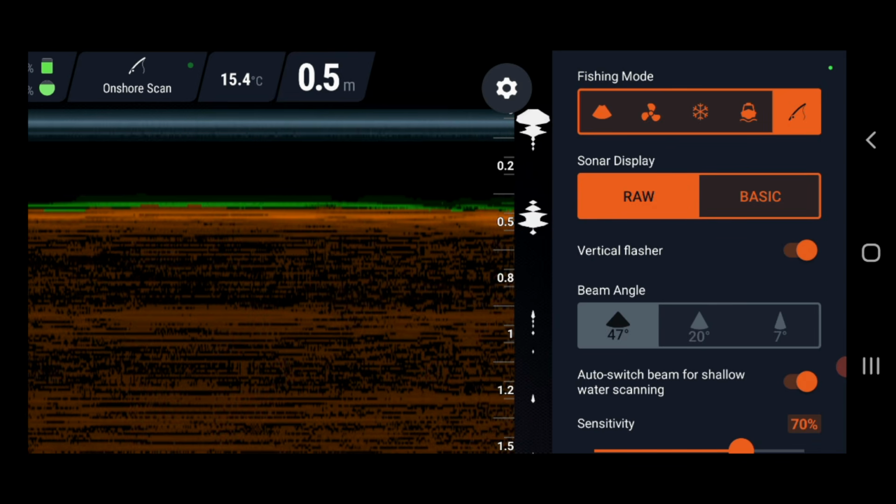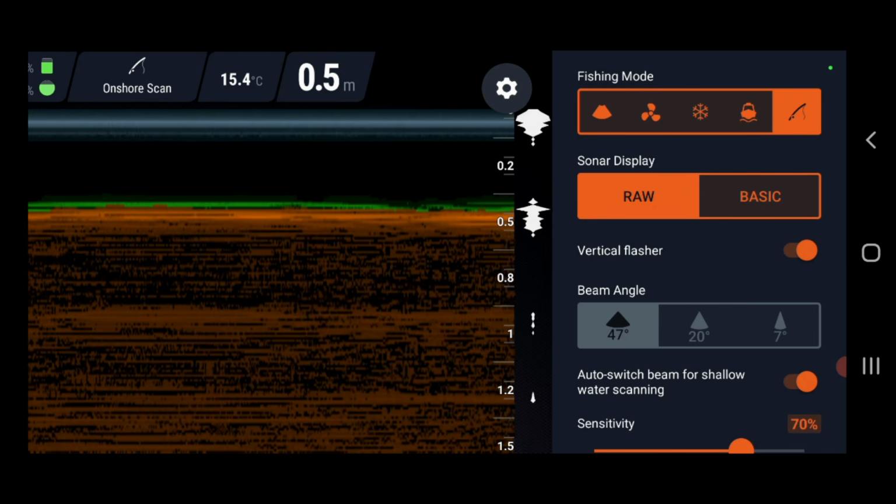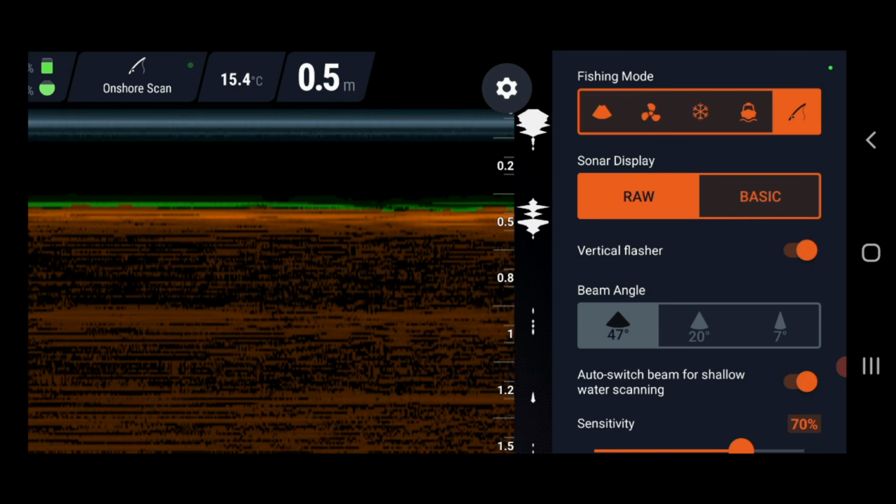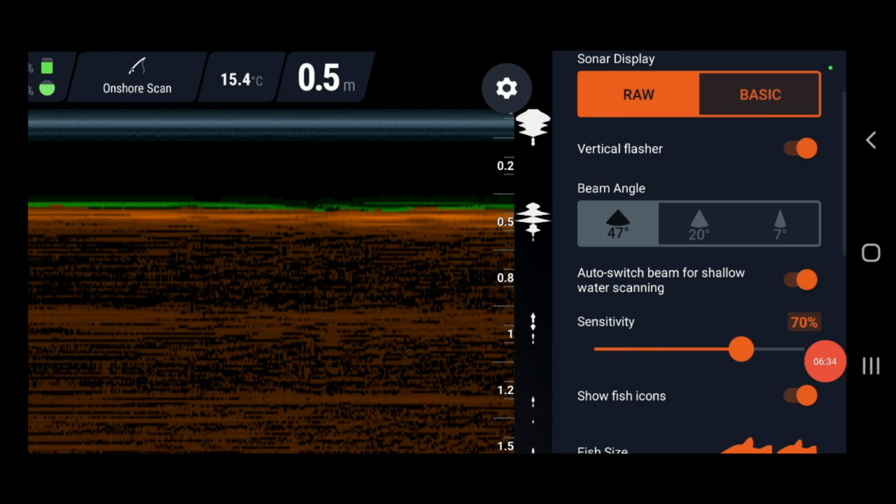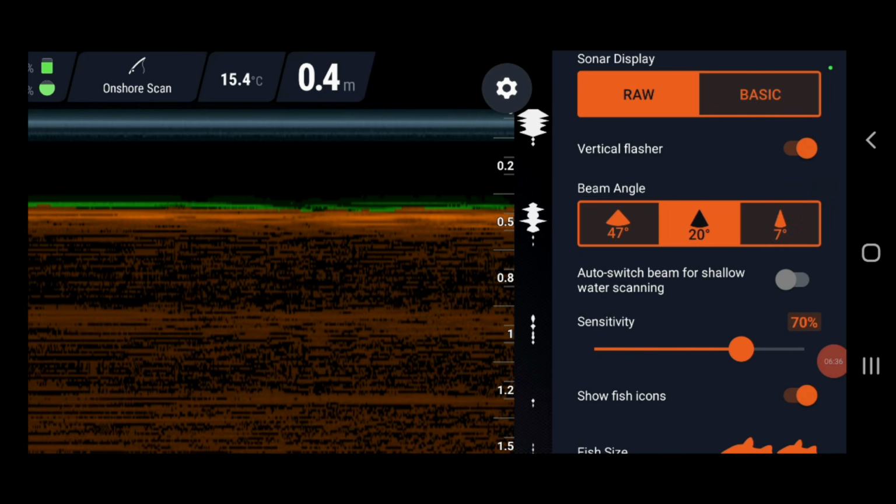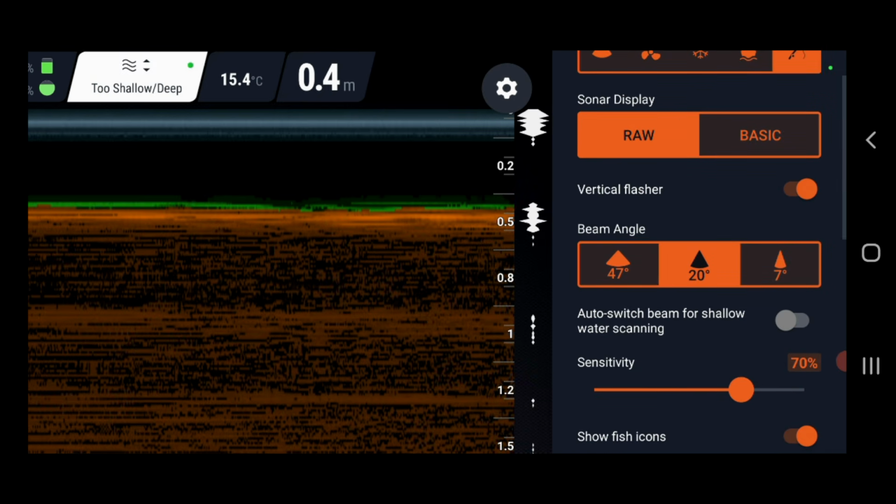Now down here we've got beam angle. Auto switch beam for shallow water scanning. I've got that turned on. If I turn that off, hang on, I've got the wrong button there. That's my screen recorder. If I turn that off, I've now got to choose which beam I want. At the top here, you'll see that I'm only in 40 centimetres, 0.4 metres, because it's drifted really close.